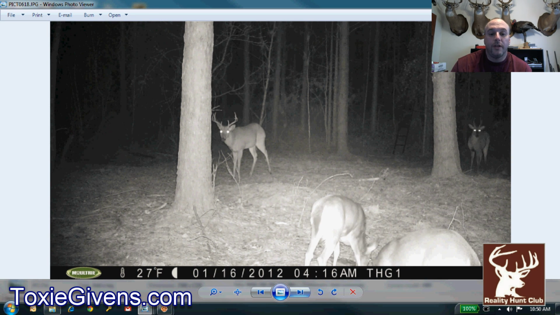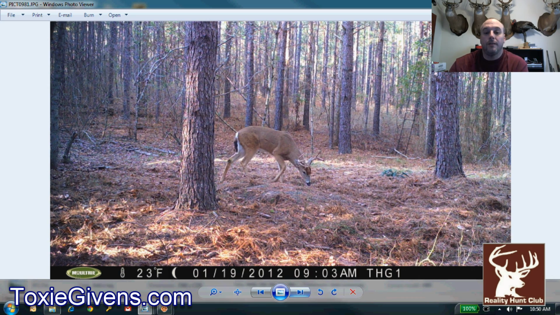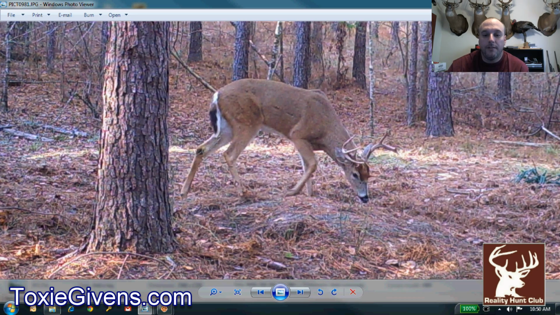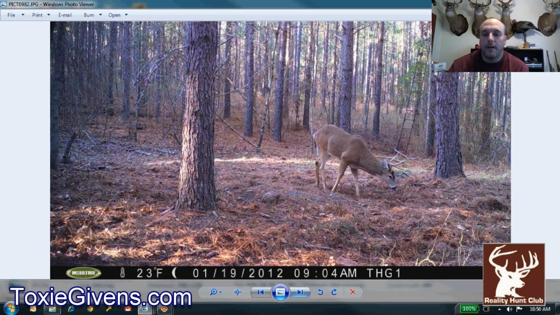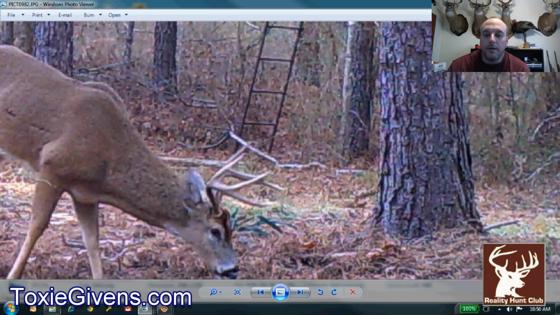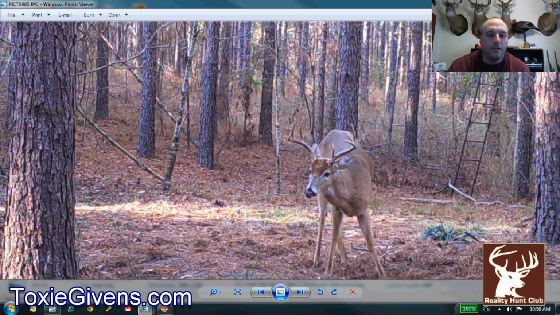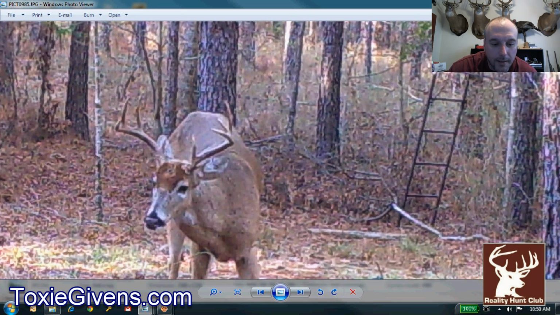I think he's going to be Sway Jr. Here he is right here. Nice 3.5. Looks like something raked him down the side. Nice deer. Nice tines. He's going to be a nice one, as you can see there. And the reason I'm calling him Sway Jr., let me show you the picture of Sway.